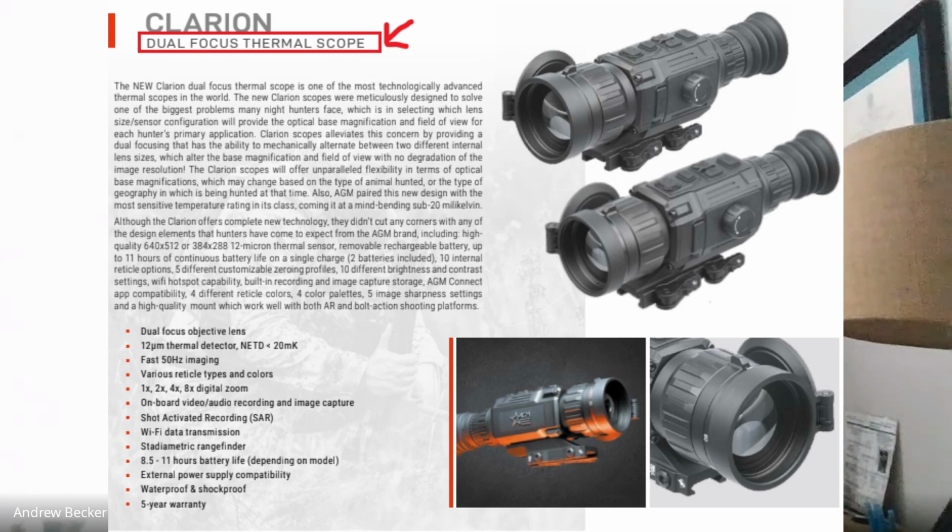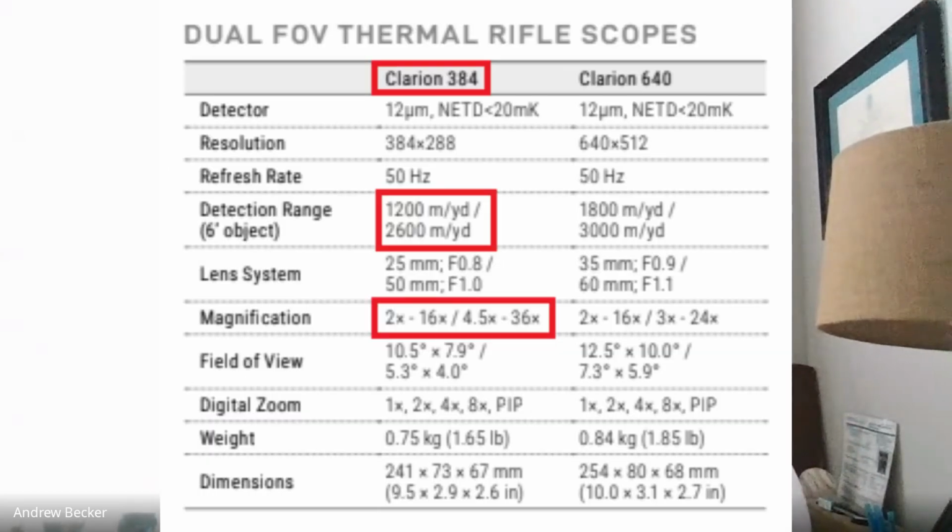So basically your end user is able to change their base optical magnification, and keep in mind the optical magnification at base is where your scope is always going to look the best. Whenever you hit that digital magnification, you're degrading that image, you're seeing the pixelization. So we'll take the 384, for example, to have a 2x base or a 4.5 base, and then use your digital magnification. You're essentially, in my opinion, going to be able to chase down any animal on this continent with